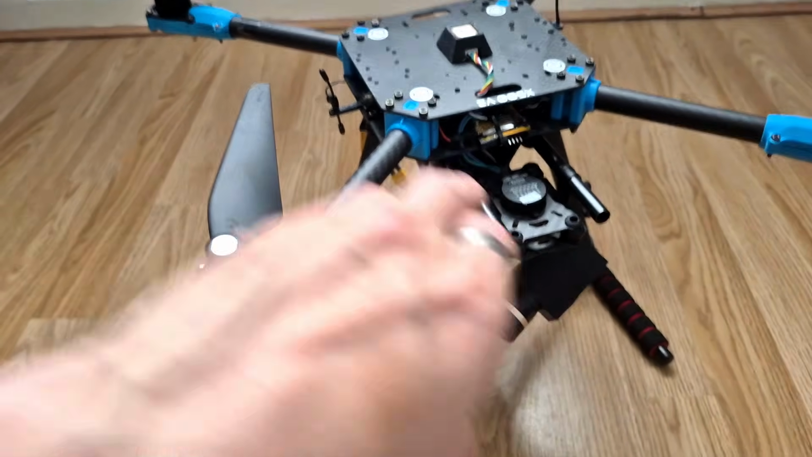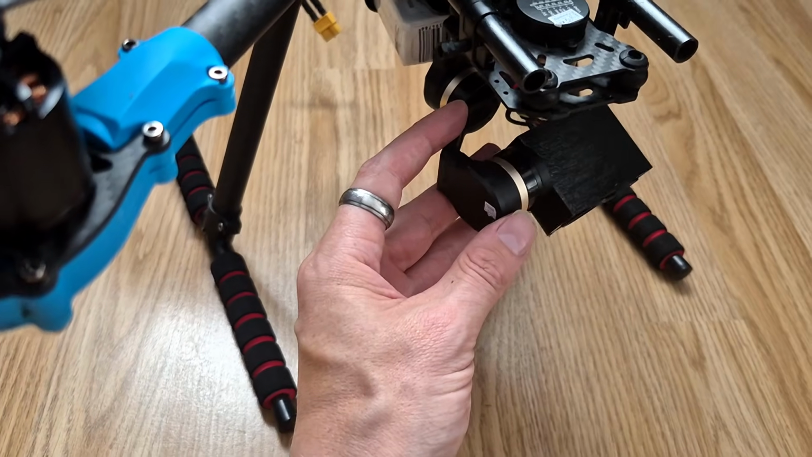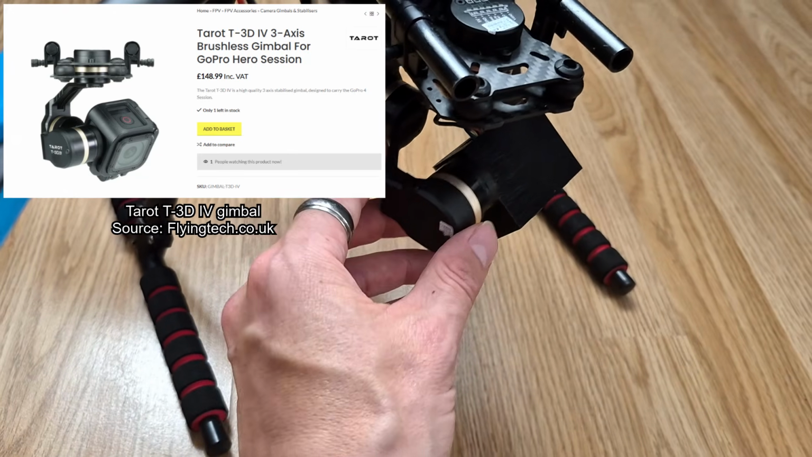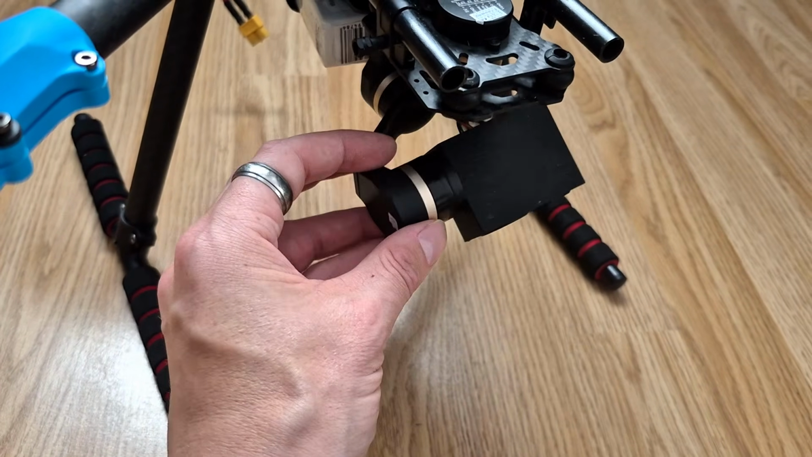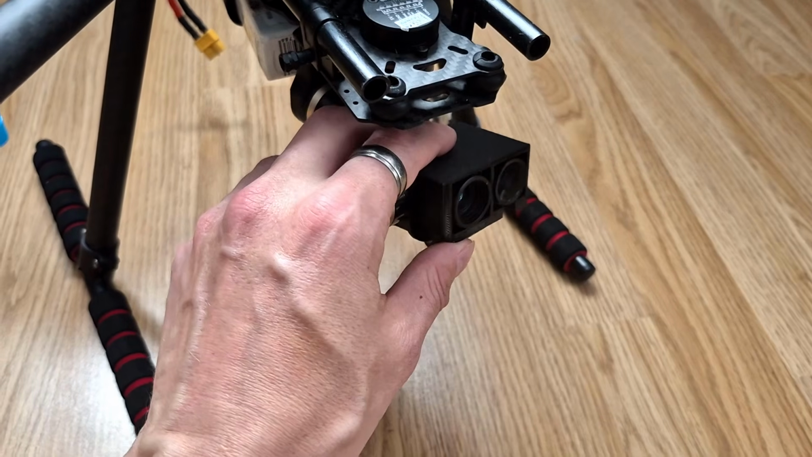Now, this airframe is very much designed as a heavy lift sort of airframe, and it's designed to carry cameras. So down here, I've got the gimbal, and this is a Turret T3D Mark IV gimbal. This is originally designed for the GoPro Session back in the day. But yeah, I picked up one of these. This is a 3-axis gimbal, so you've got stabilization on all axes there. And this is what's housing the cameras.